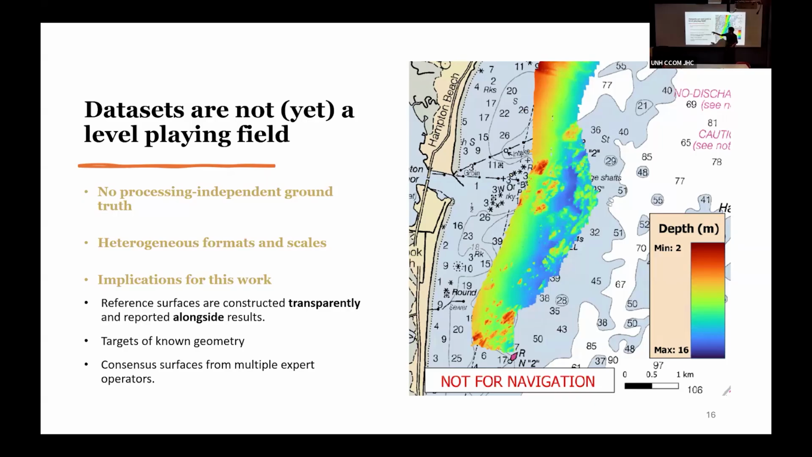There are also many formats and scales. And this a lot has to do with how most of the software that we use is done, right? Every software has their own specific format, has their own specific way of handling and processing the data. So what are the implications for this, right? We need to create reference surfaces to create data sets for machine learning that have their decisions reported alongside. So for example, if something is hand annotated, the surveyor has to have gone and written down all the decisions they made.